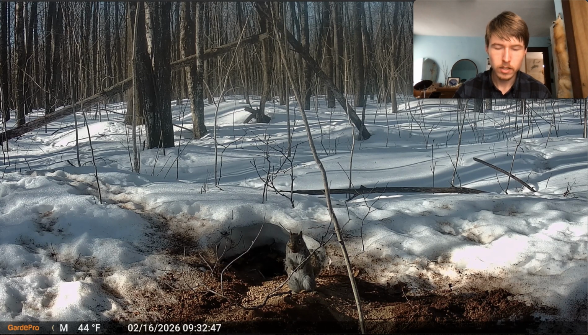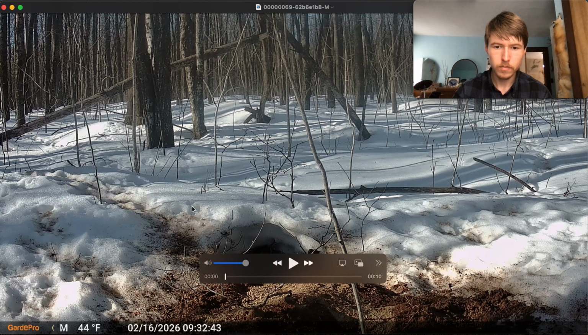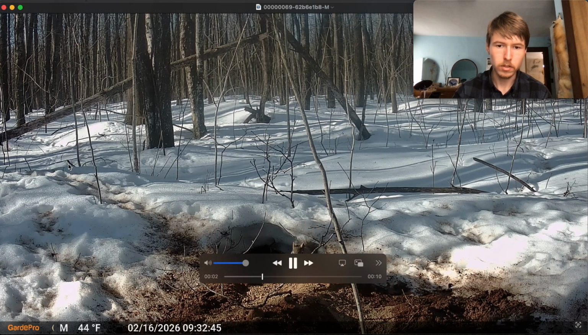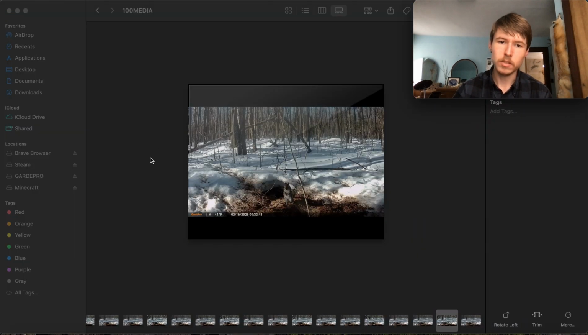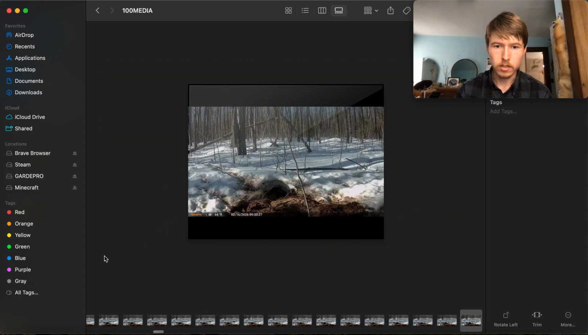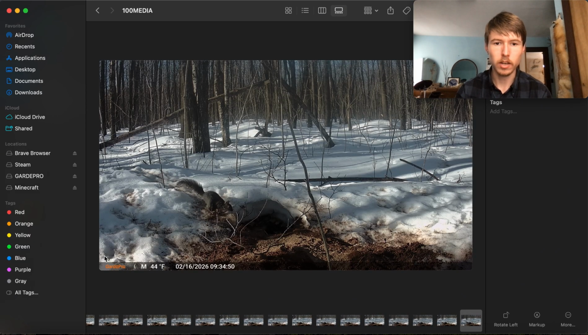I was thinking it might have been just squirrels' spot where they were storing nuts, and that looks like he might have just come out of the hole. Yeah, the squirrel just came out, so it might just be squirrels, and that might be all we get, but we can flip through the rest of these and see. It's looking to be just a squirrel hole, which is what I thought it might be.